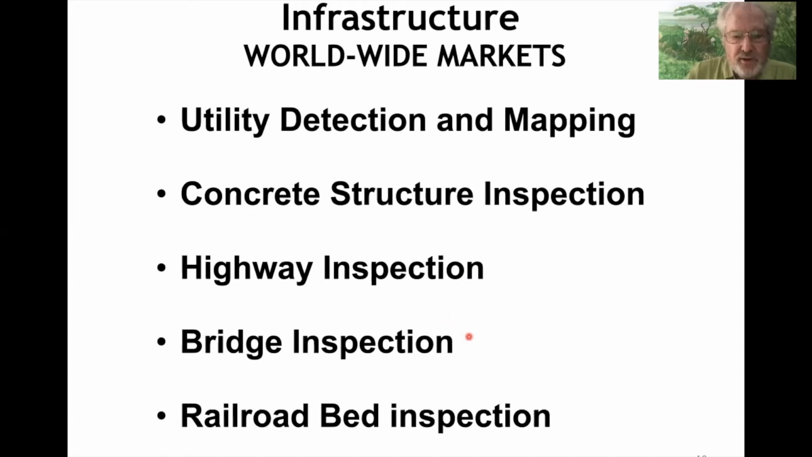Bridge inspection, you've heard about in the US, we have a lot of bridges that are deteriorating. The ground penetrating radar can look at the bridge deck and find corroding rebar, rusty rebar, compared to clean rebar. And the rusty rebar inside the concrete leads to potholes. Railroad bed inspection is another interesting one. I'm not going to cover it here. So here's 5 uses. We move it on.